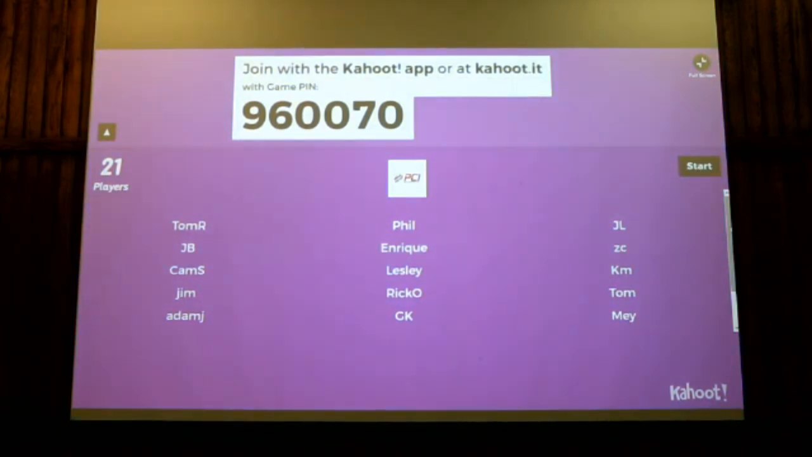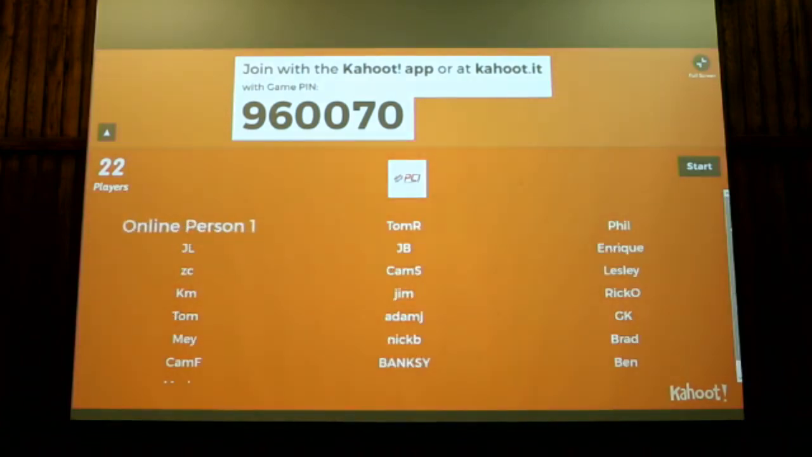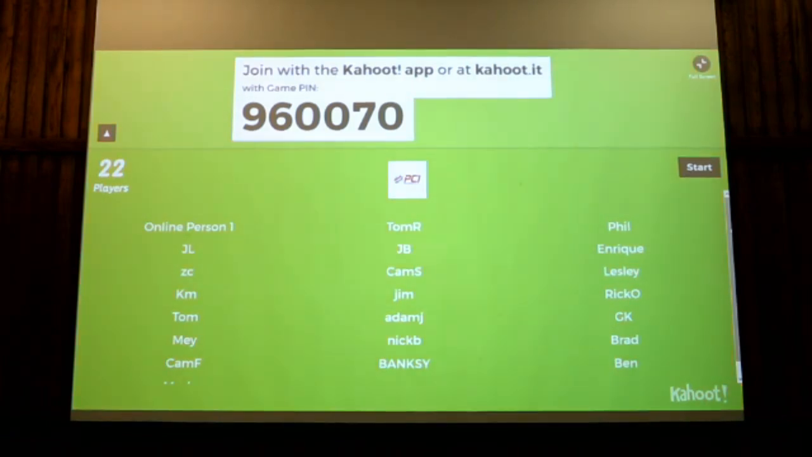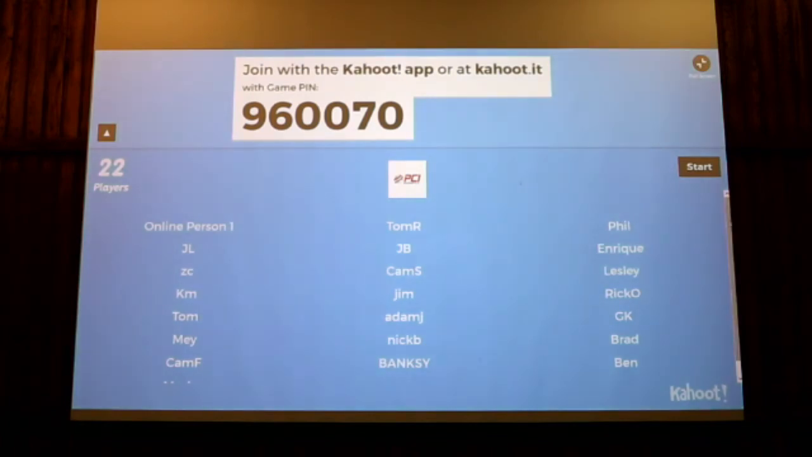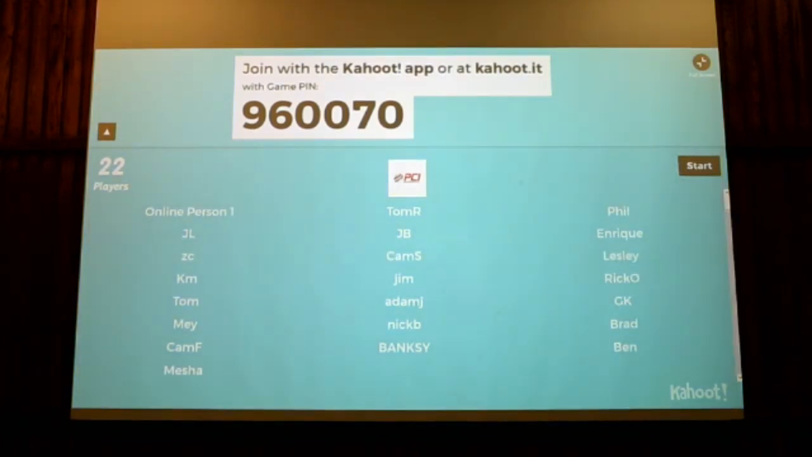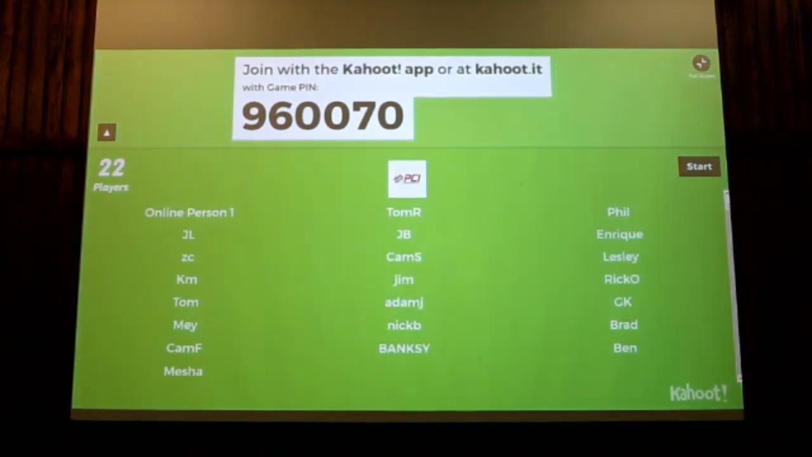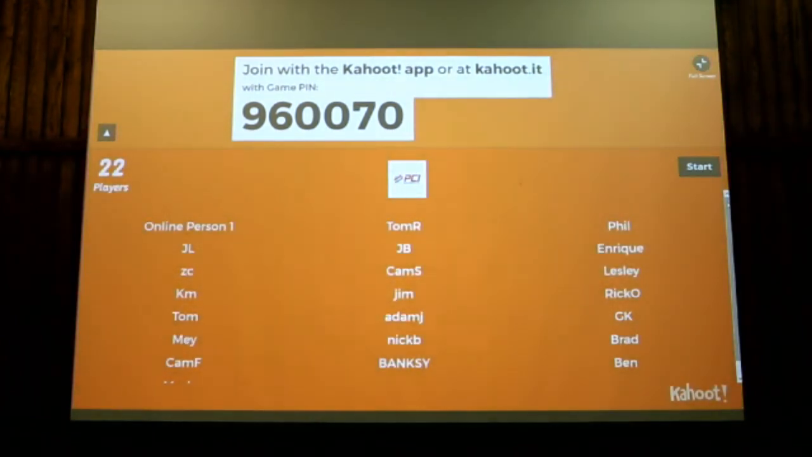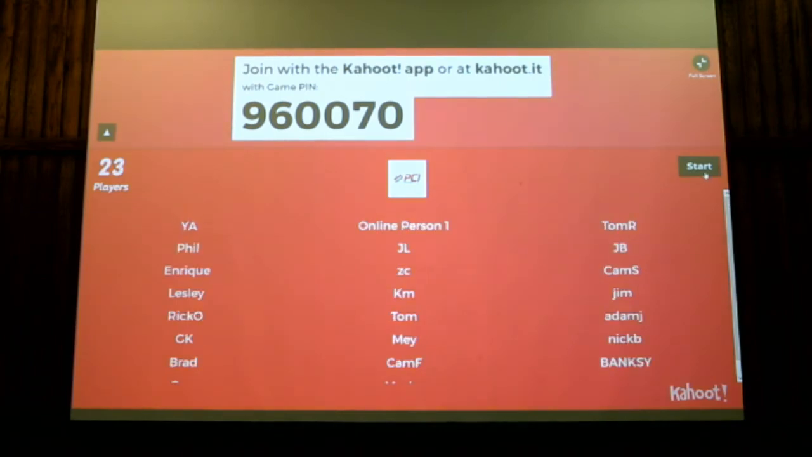So hopefully you recognize who you are, so you can track how you're doing. Online person 1, okay. That's unique. So is everyone ready to go? Couple more seconds. Everyone's good? Ready? All right. Anyone in here need more time? No? All right.